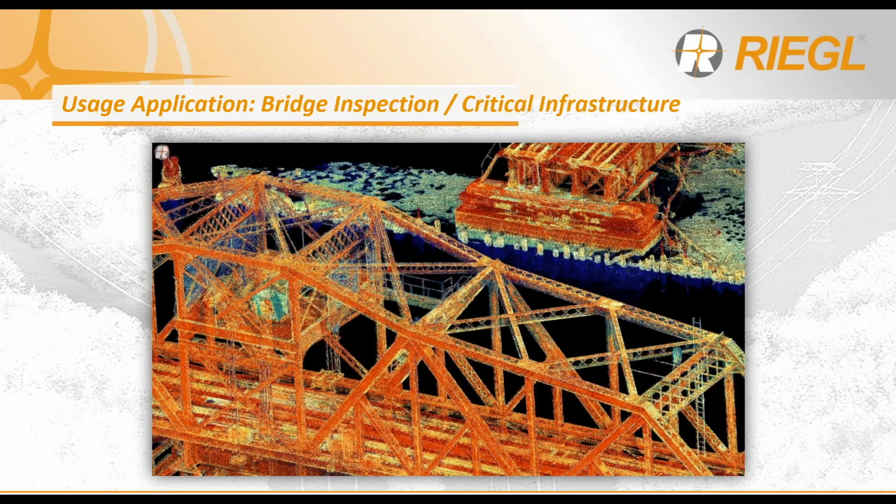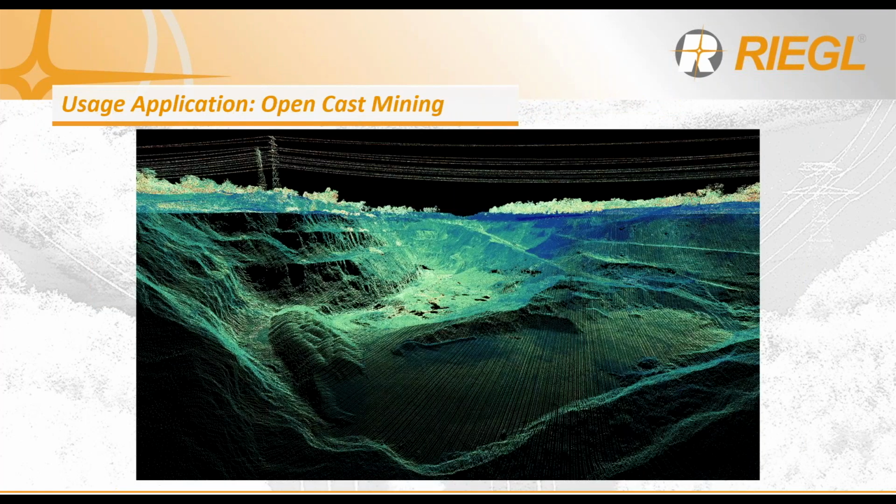For bridge inspection or critical infrastructure, you need that wide field of view, which allows you to fly along the bridge deck and still get your laser shots under the decking. In this example, I would also say the VUX-1 UAV. For opencast mining, again, wide field of view, the ability to fly along and capture the depth of this open pit mine. And in that case, I would really recommend still the VUX-1 UAV, or more so the VUX-1 LR, because of that longer range and capability.